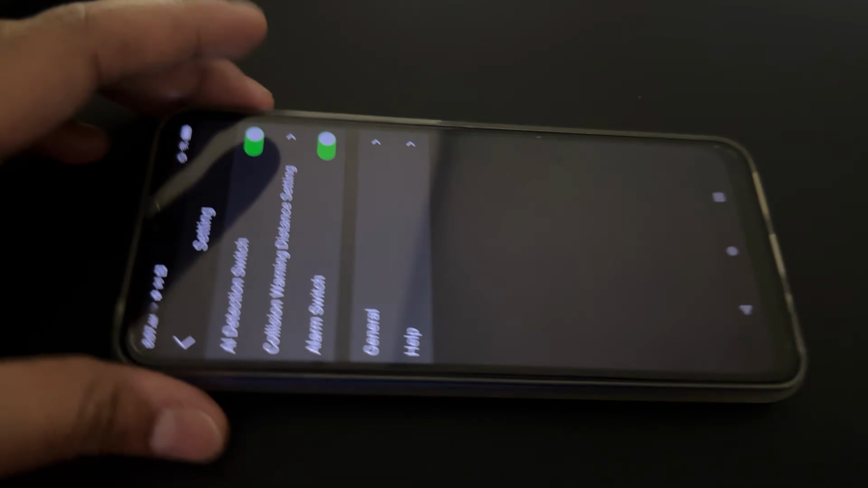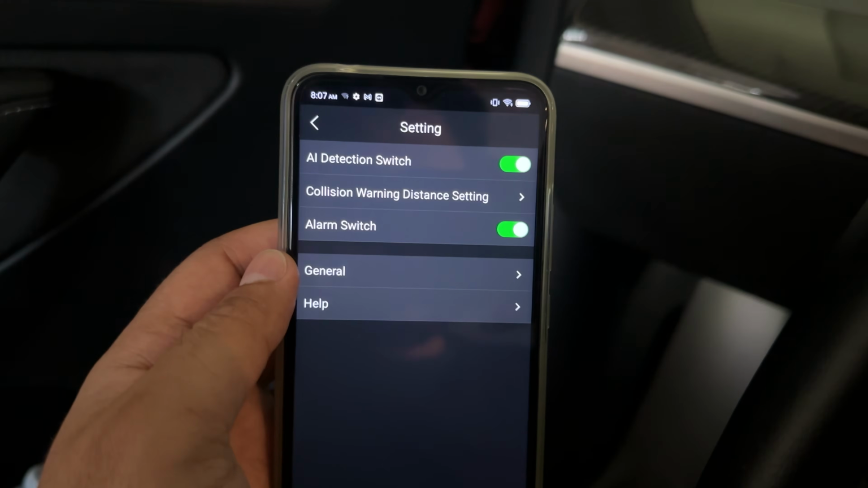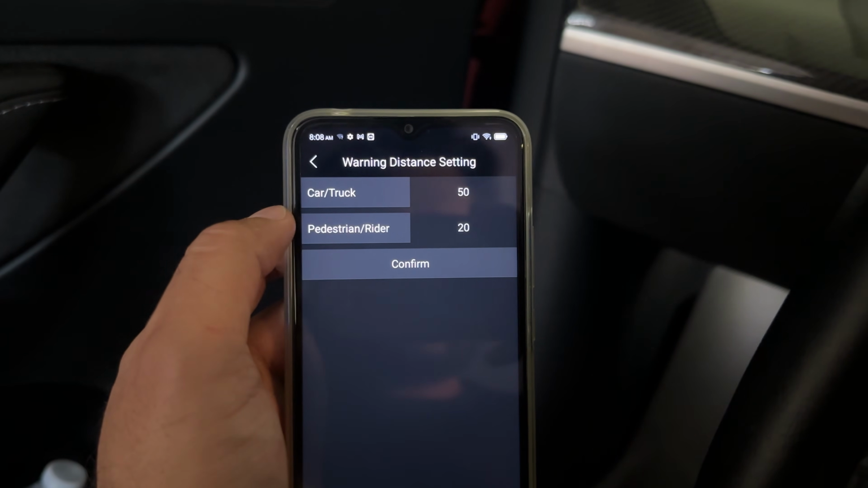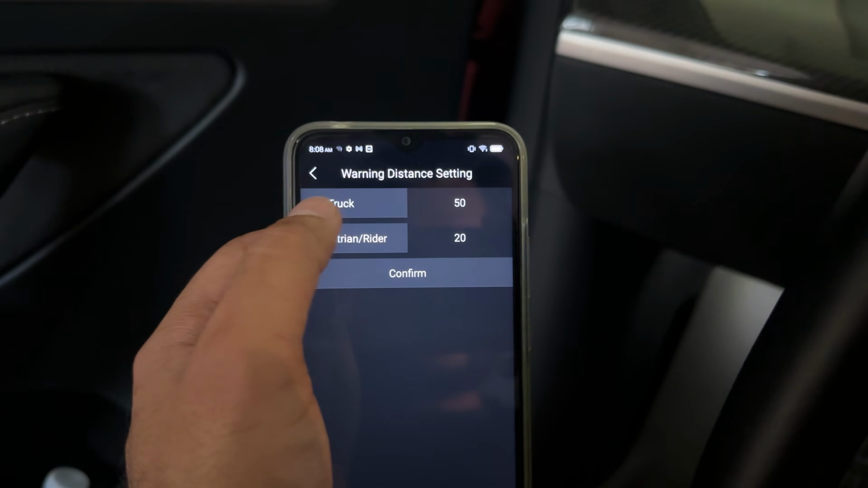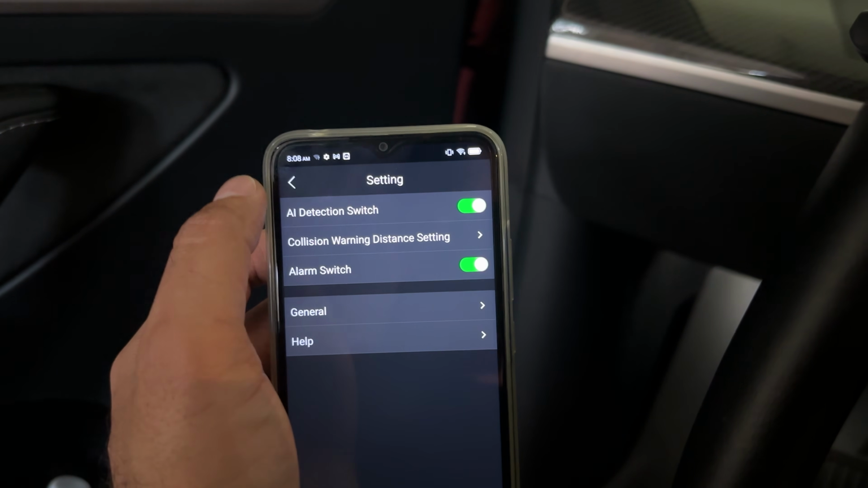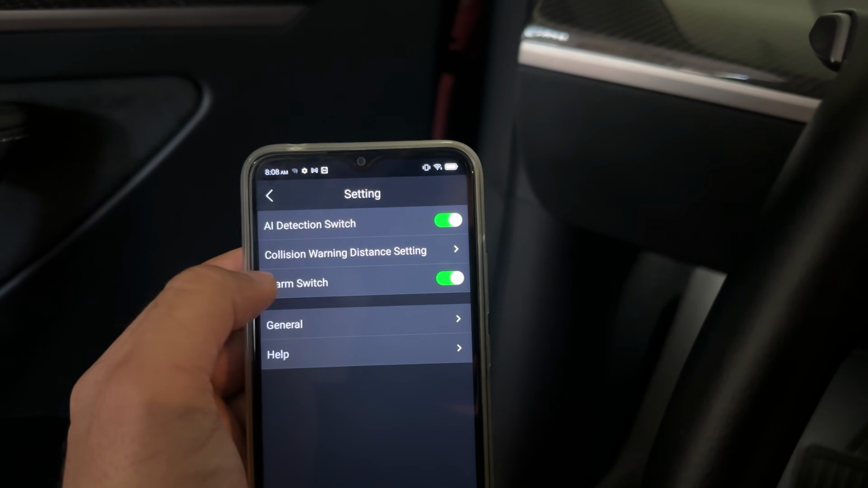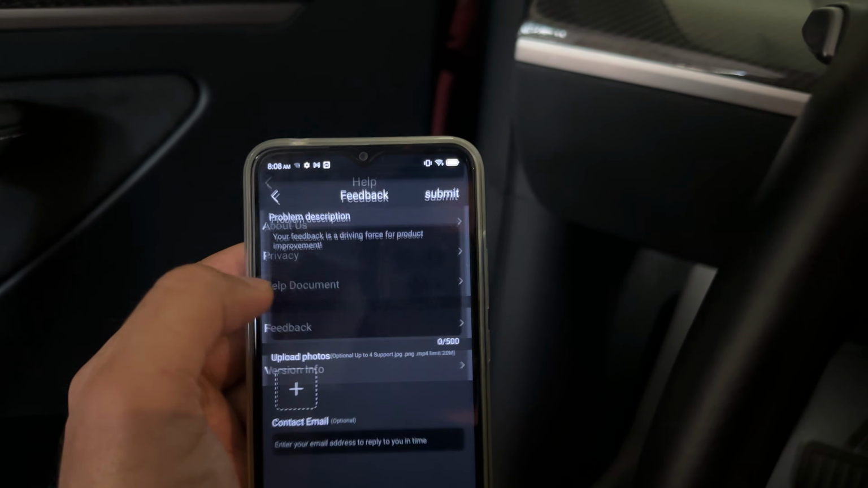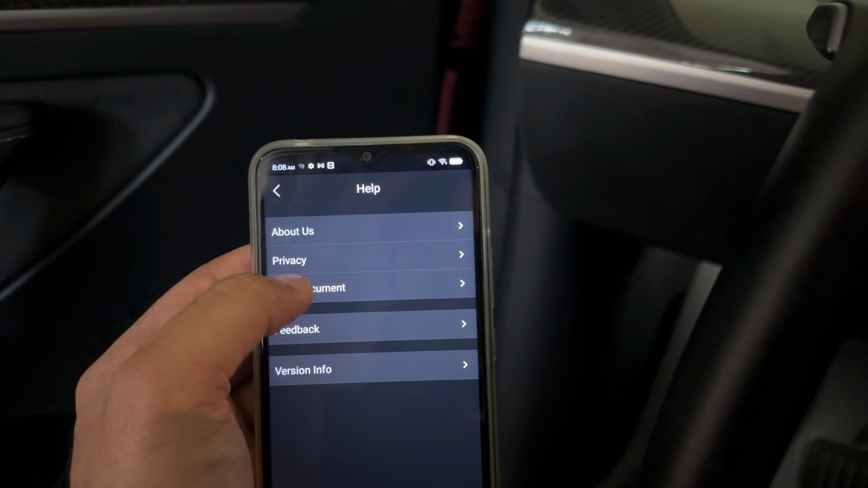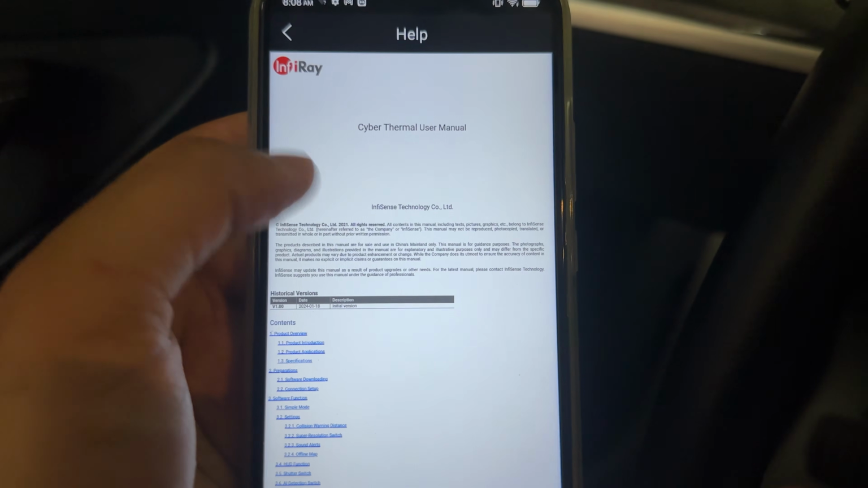And if we go to settings, you're able to adjust a few settings here. First is the AI detection switch. You want to turn that on. You can also set the car, truck versus pedestrian, what settings you want, and then confirm. This is just a distance setting of when it starts alerting you. The alarm switch is just how close something is before it will alarm you. And then in general, there is a help document and privacy. There are just a few items here.